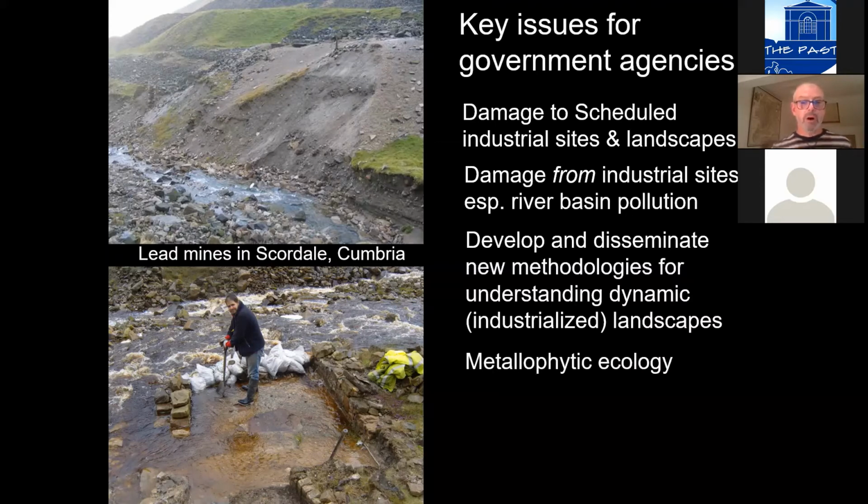From the point of view of Natural England, it was a different issue again. Those of you who've had any dealings with the historic environment and the natural environment, you'll know very well that the natural environment has a great deal more clout in government circles and a great deal more money as a result. And Natural England's interest really was in the very rare plant communities in particular, which thrive on these metal-rich environments.